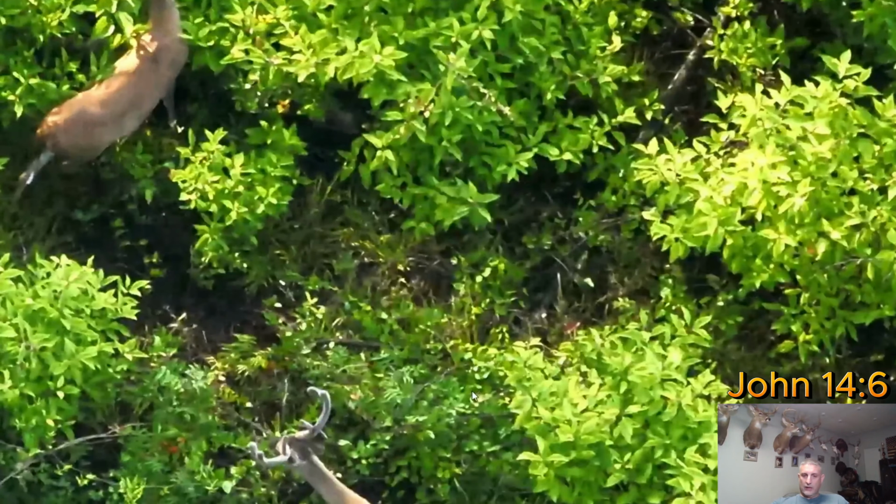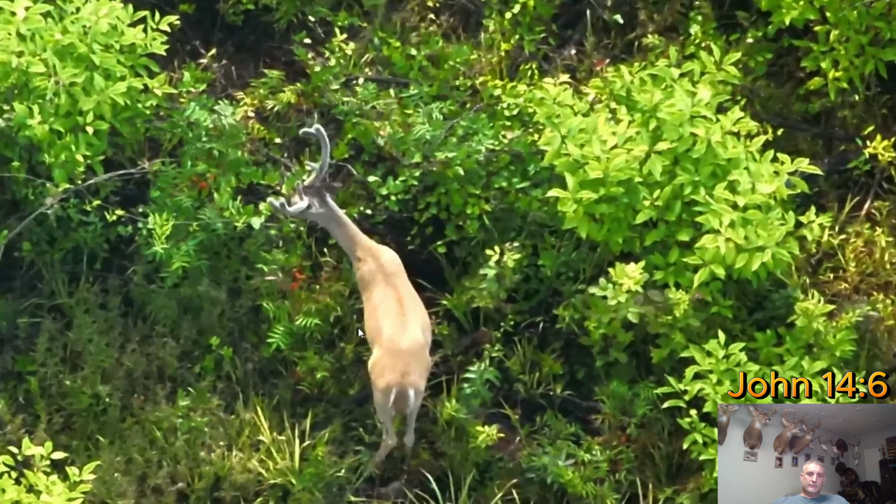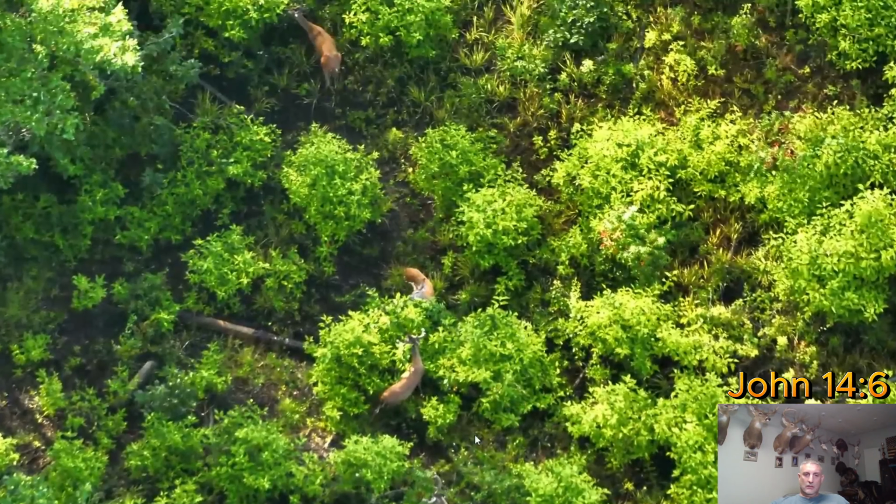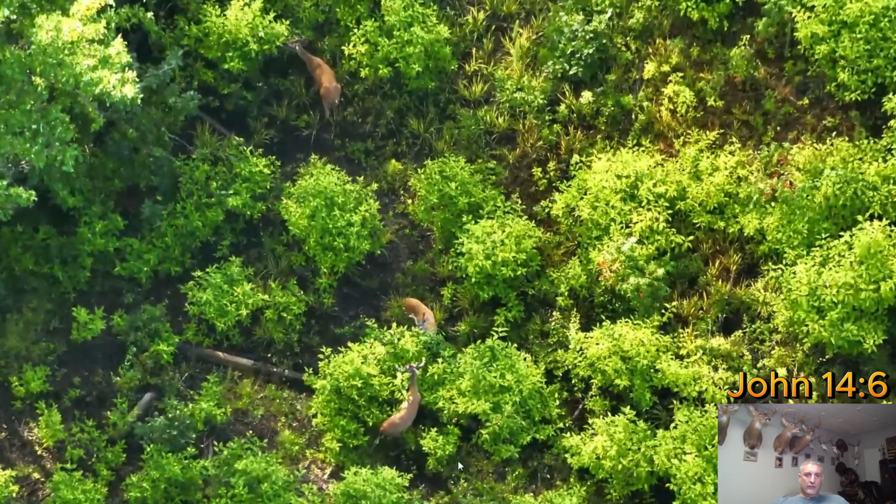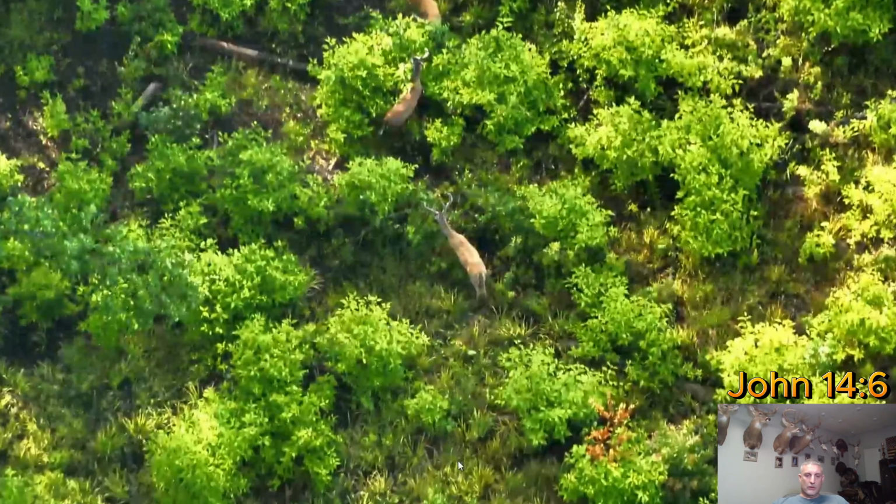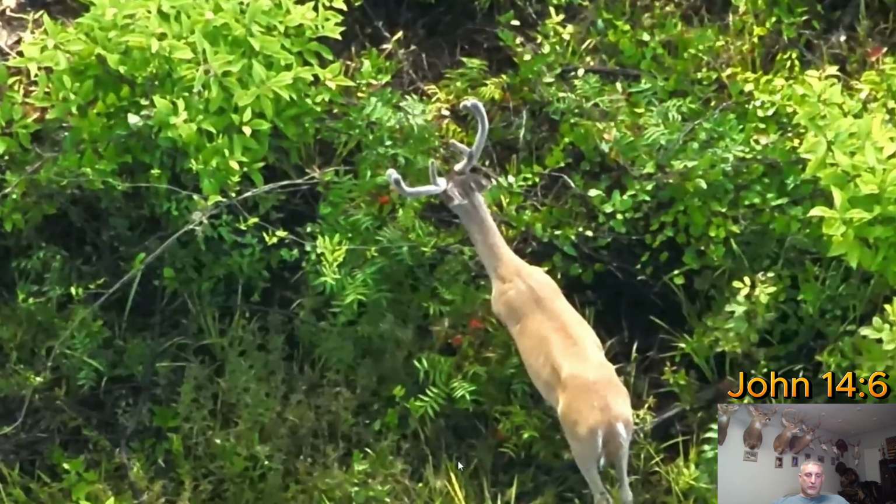I think that's your five, and that's your 4-year-old. Two of those definitely shooters. The other two, one of them I think next year for sure will be a shooter. But it should be a good season.